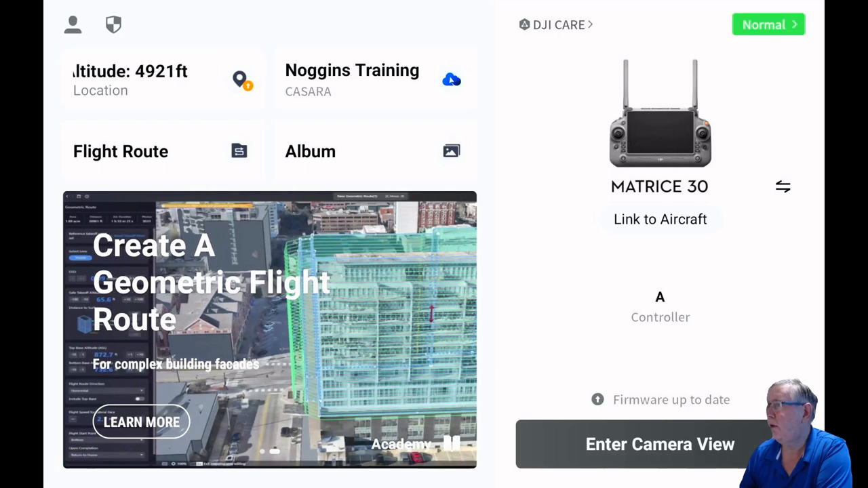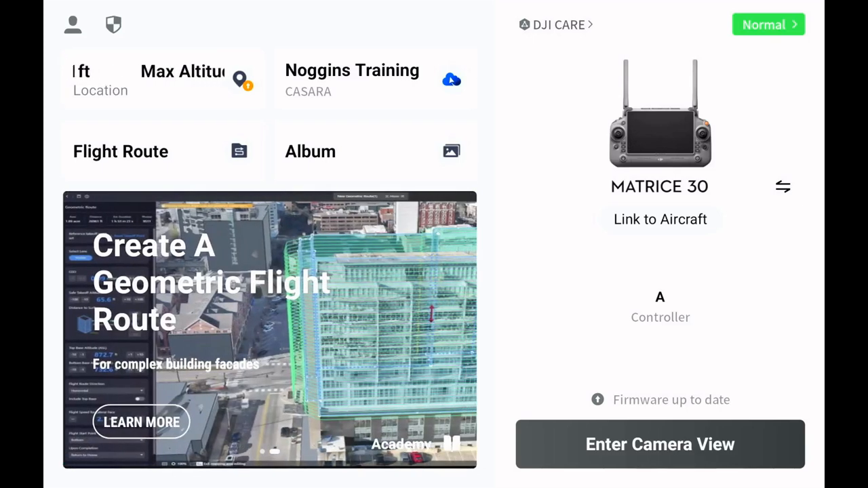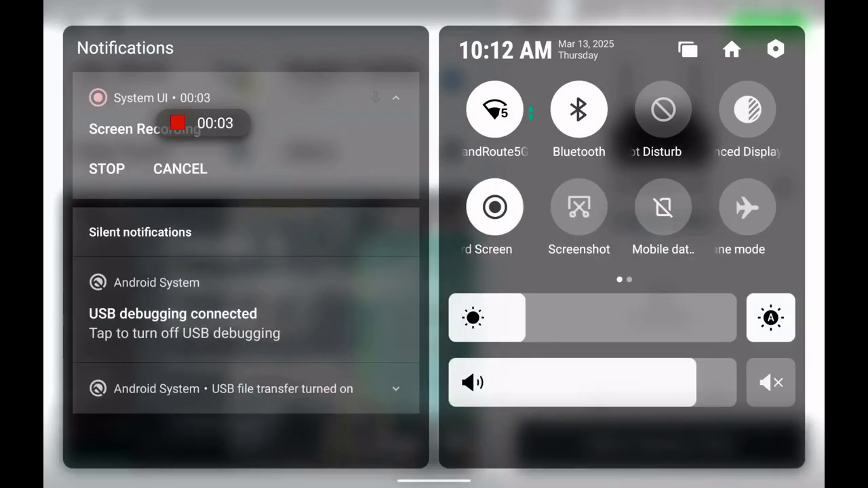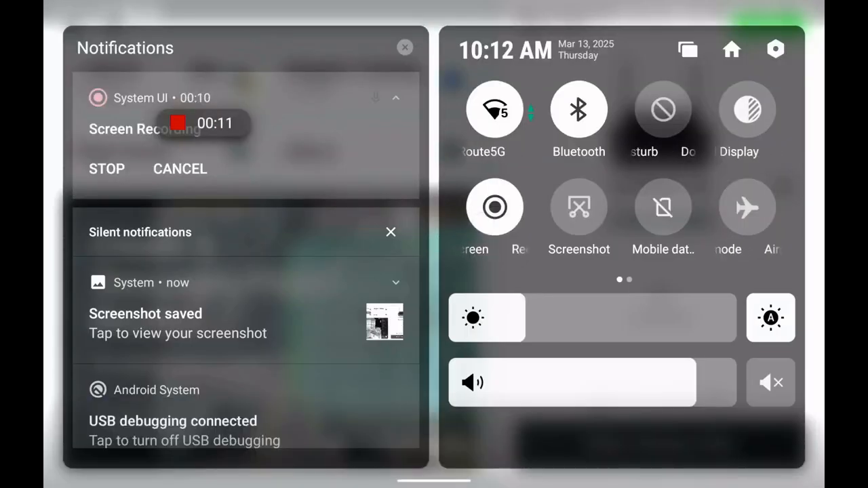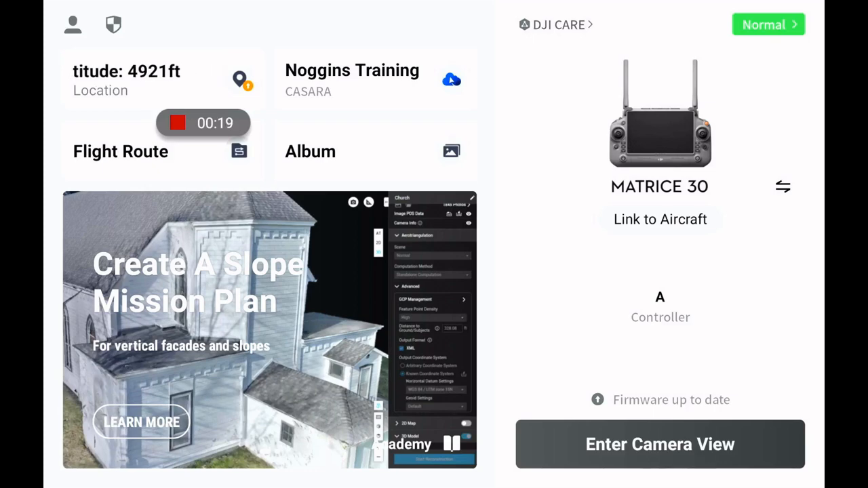So I am logged in to the controller, and to turn it on is relatively easy. I'm just going to scroll down. Once I went down, I can hit the screen record. It's right below the Wi-Fi button, and I'm just going to go down again and confirm that it's turned on. I could also do a screenshot if I wanted to. So there's a screenshot. So it works relatively well. So I am now recording what's on the controller. To turn it off,